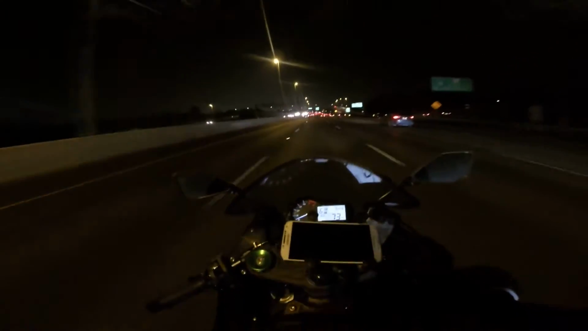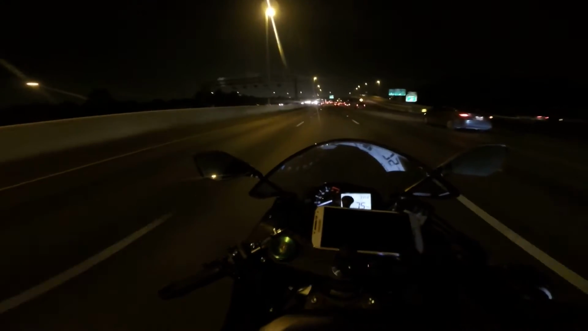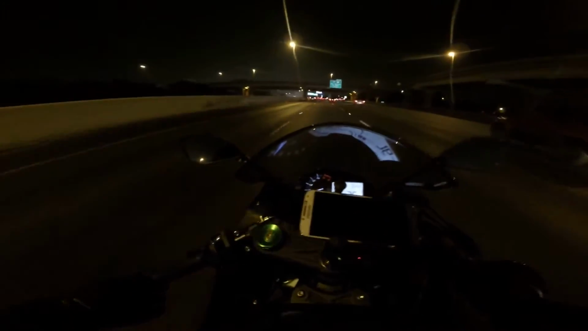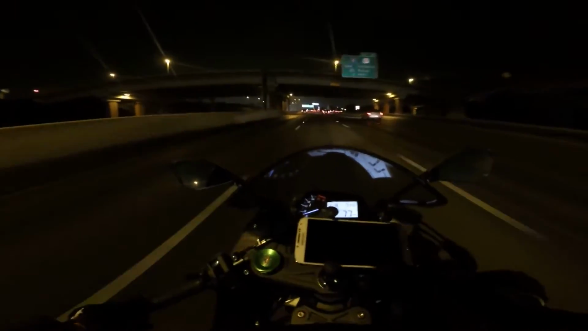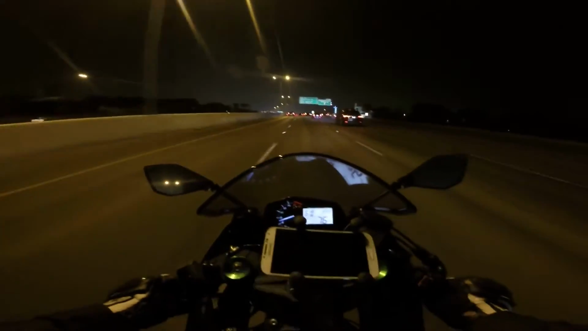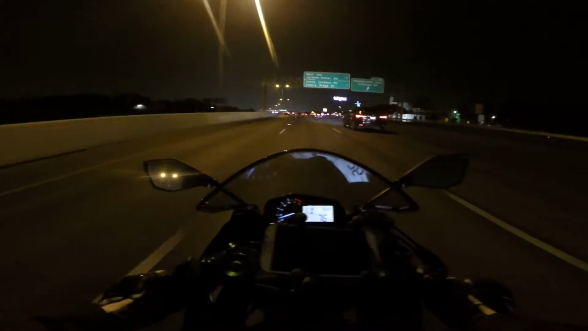Now if I get these, that means I gotta look down. Now I might get a better view with the little lane splitting mirrors. However, I'm getting my eyes off the road for a split second, and I don't like that. So I don't know, I'm still torn.